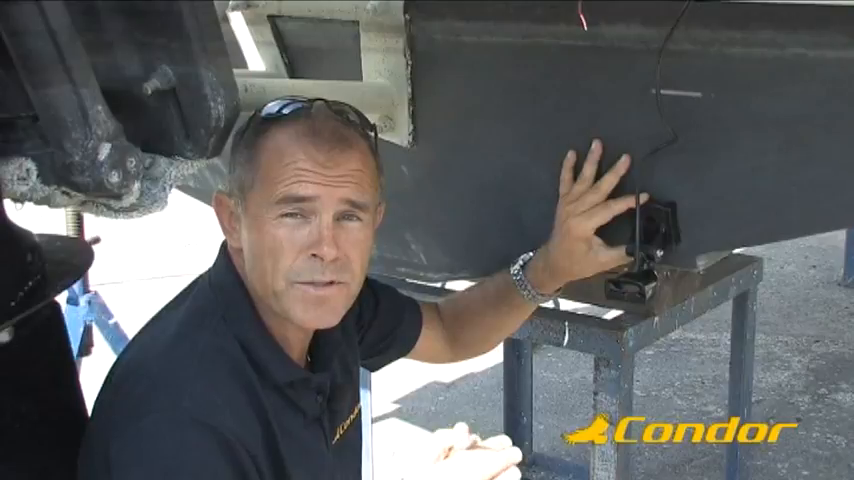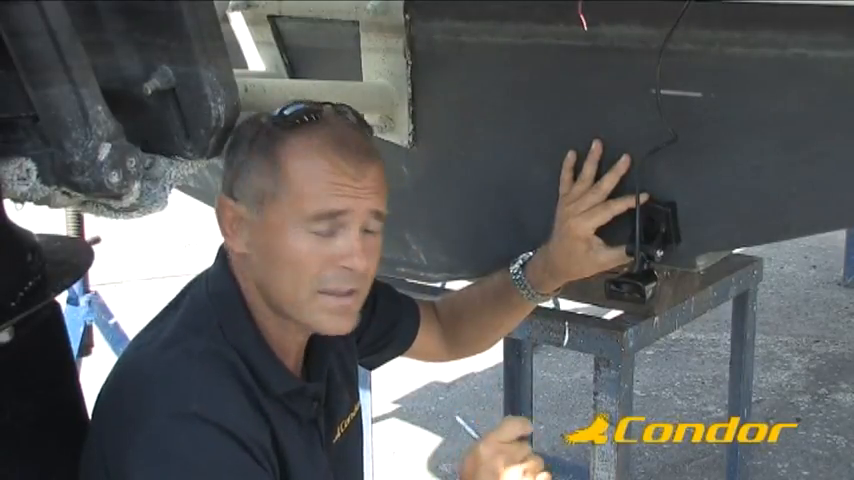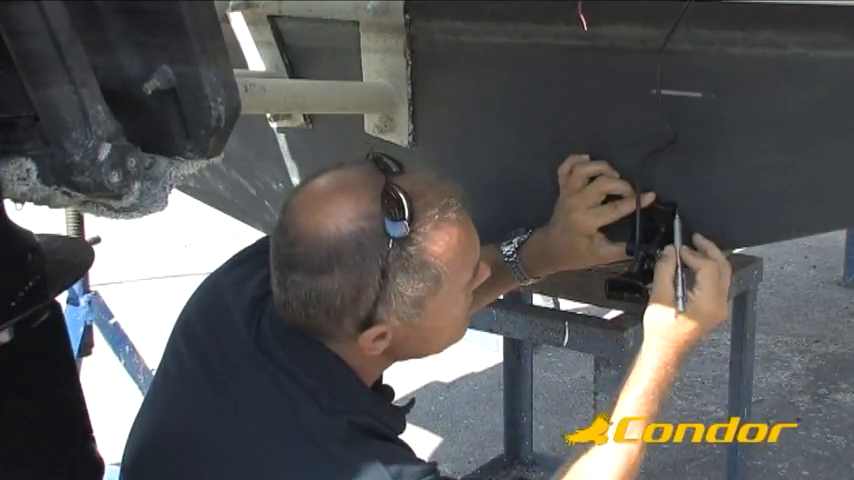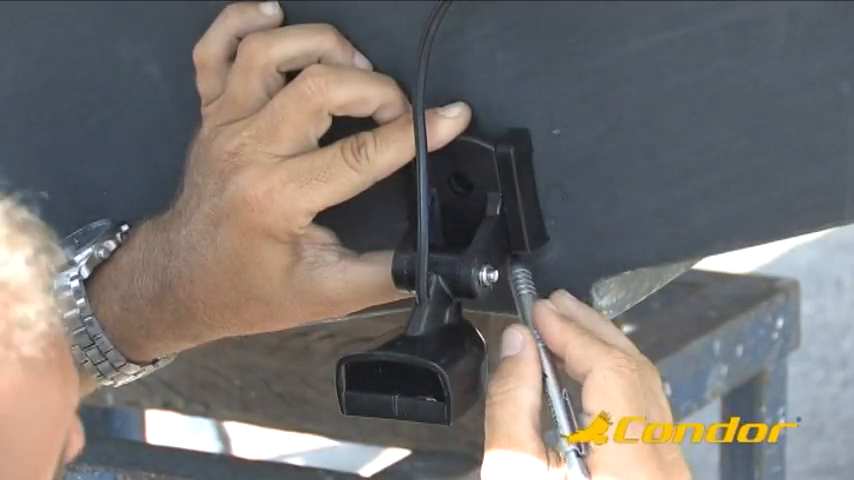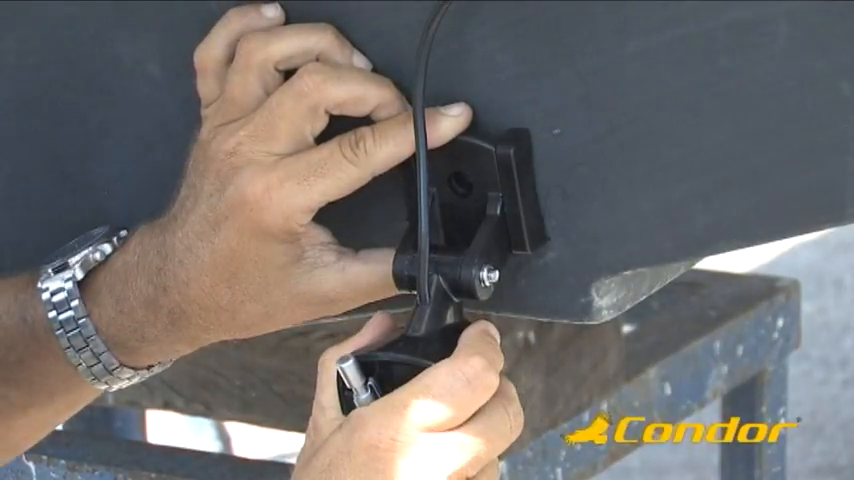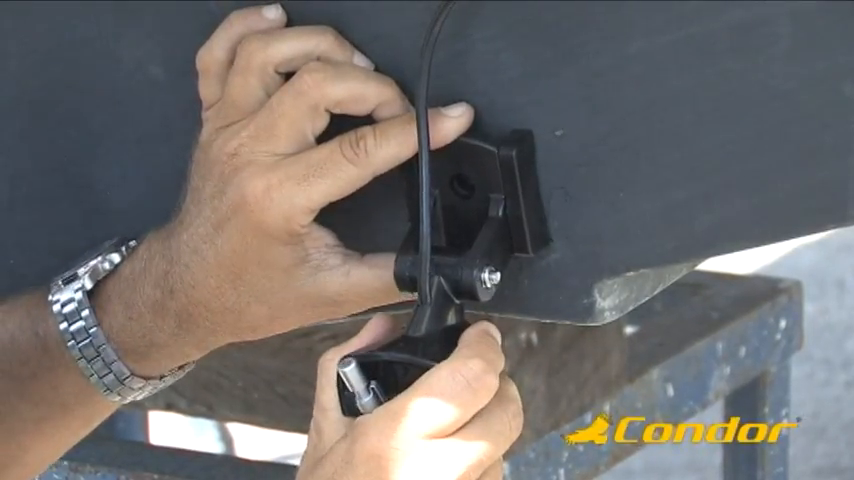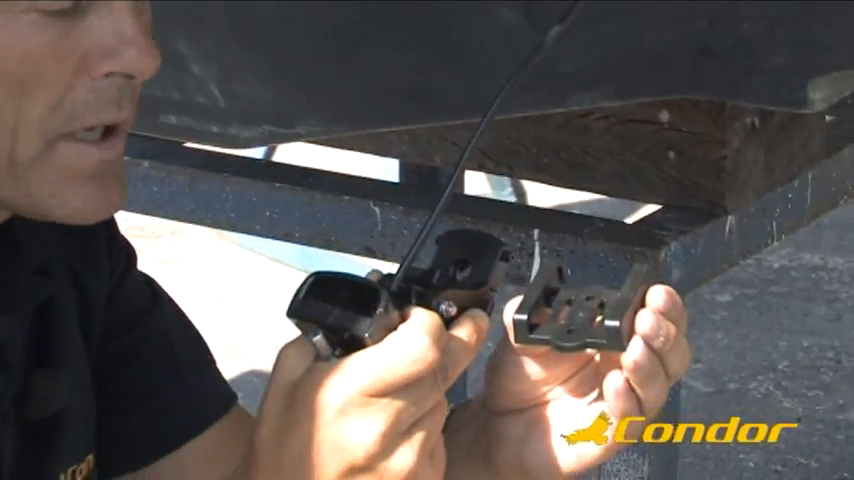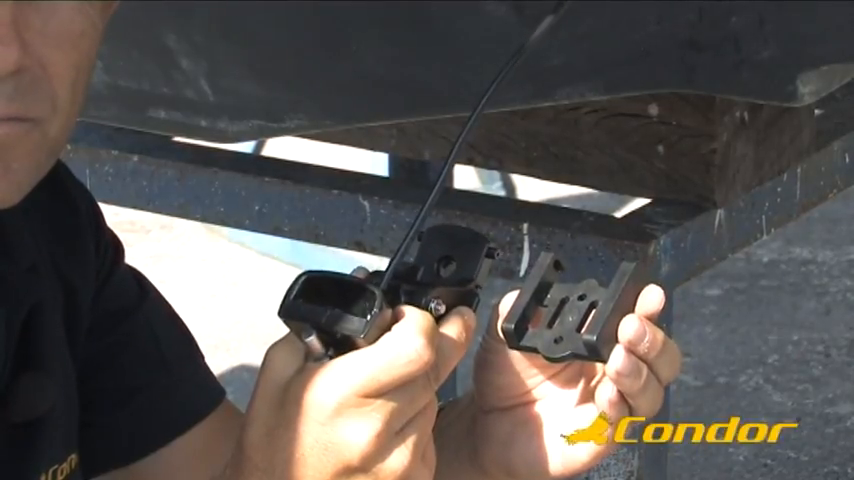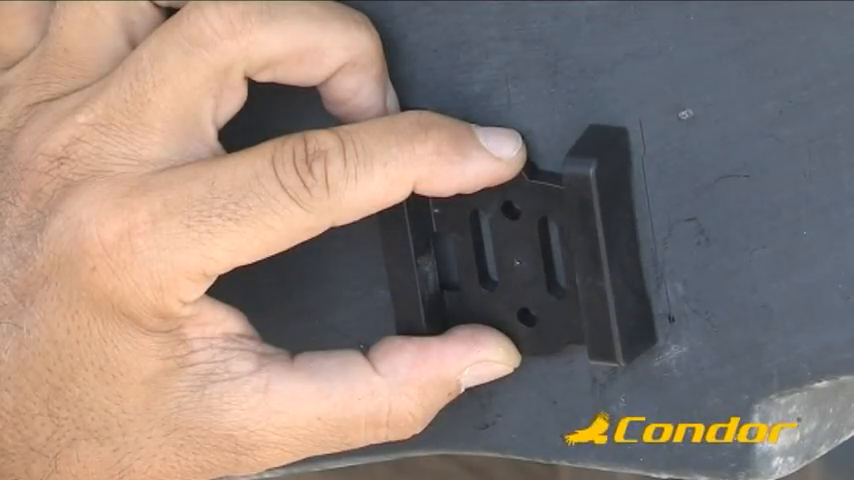Let's find the best location to mount our transducer. To install the transducer conveniently on the transom, first trace its position using a pencil. Then, remove the assembly from the transom. Next, separate the two parts of the bracket, take away the support that must be fixed to the transom, and place it in the right position.